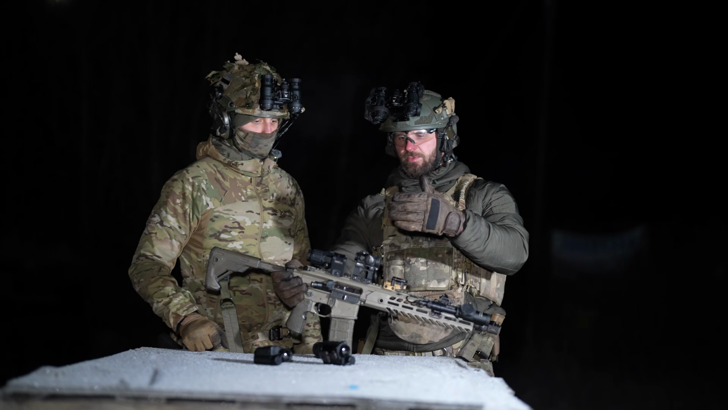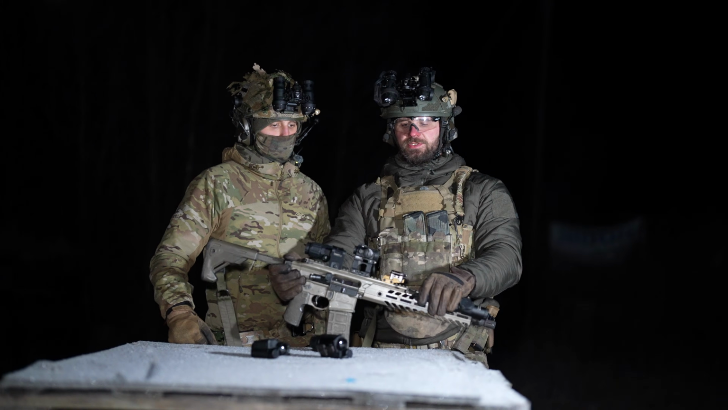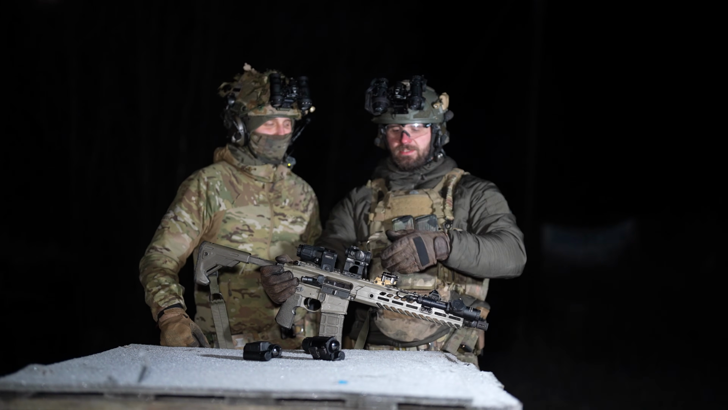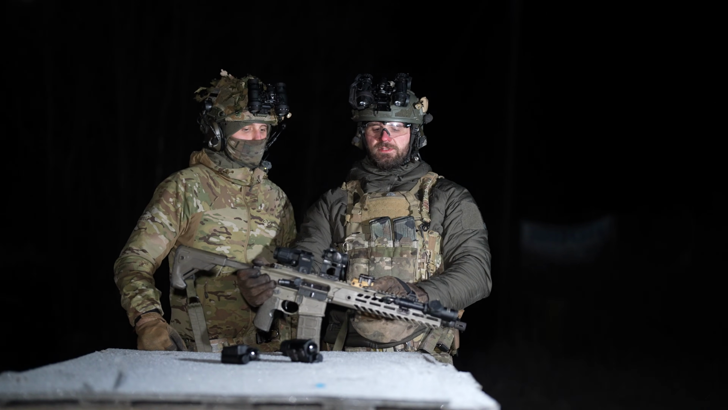And the way we like to run it is, of course, on a riser, so you can be in a better posture, which also means your magnification has to be on a higher mount. And also, if you have a thermal in front, it needs that accessory riser.